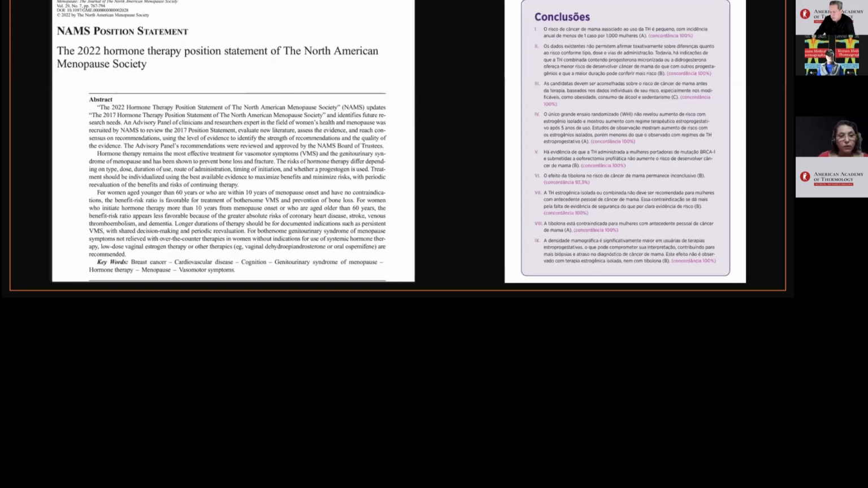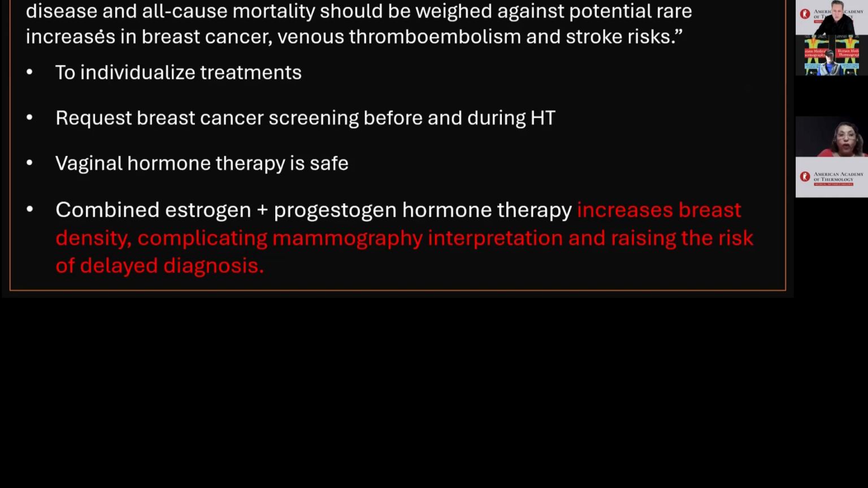But what do the guidelines of the menopause societies recommend? For symptomatic healthy women under the age of 60 or within 10 years of menopause, the positive effects of hormone therapy on coronary heart disease and all-cause mortality should be considered in relation to her potential increase in the risk of breast cancer.